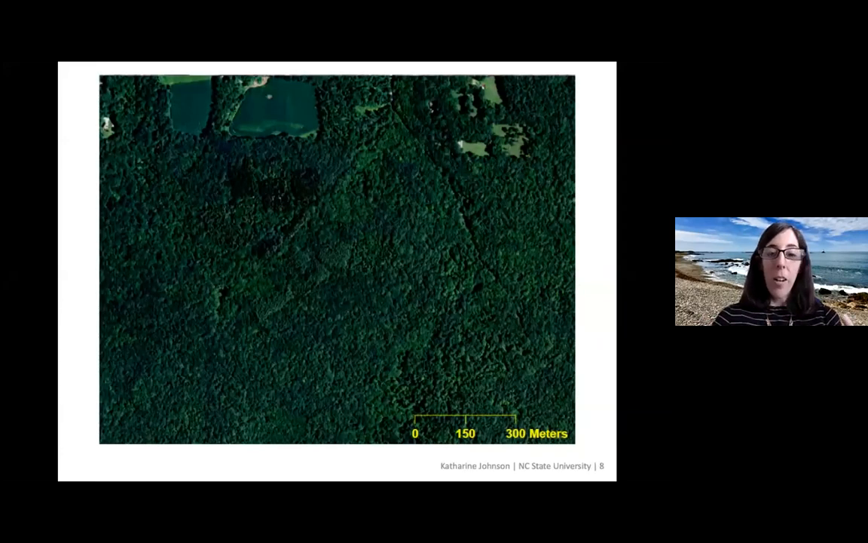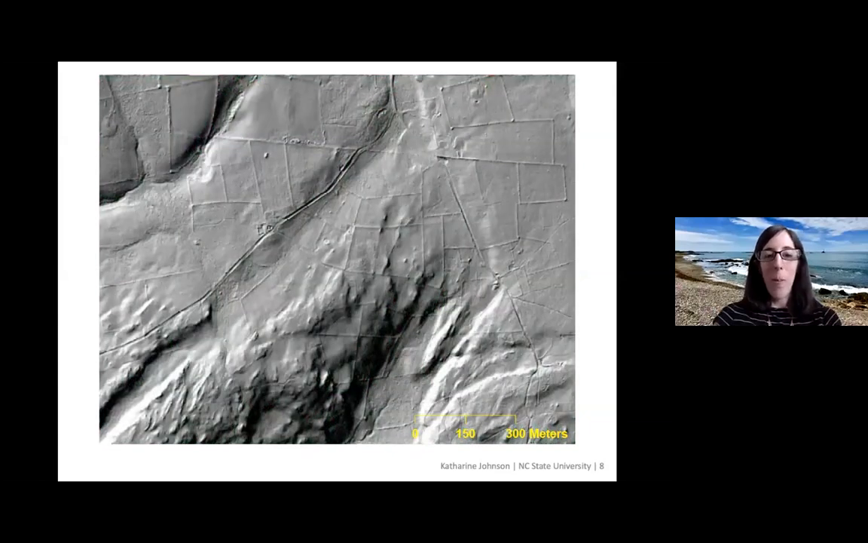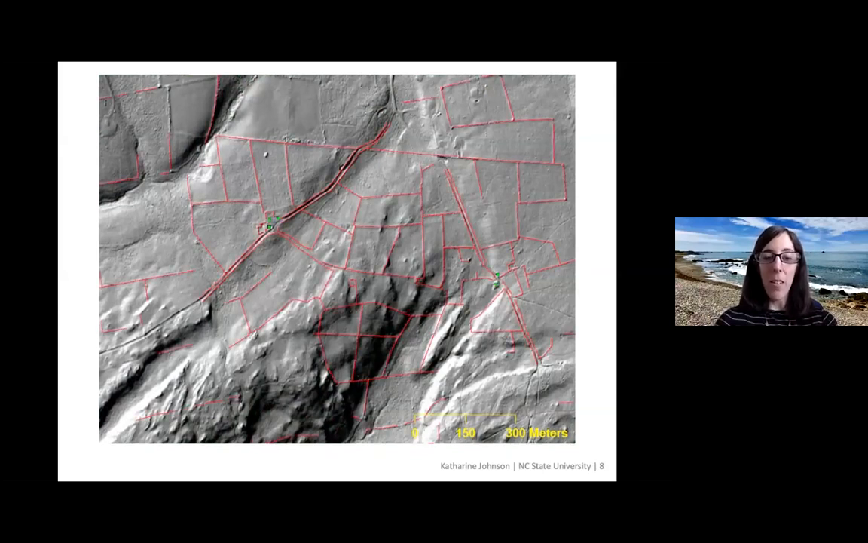So once you have all that down, and you have all of your information, and you're ready to look for things, you can start doing that. Here we have a modern aerial photo. We can see that it's all forest. And then when we look at the same area with the LiDAR DEM, wow, we can see that there are walls everywhere, and there are abandoned roads, and there are even building foundations. We can start mapping these things in GIS.